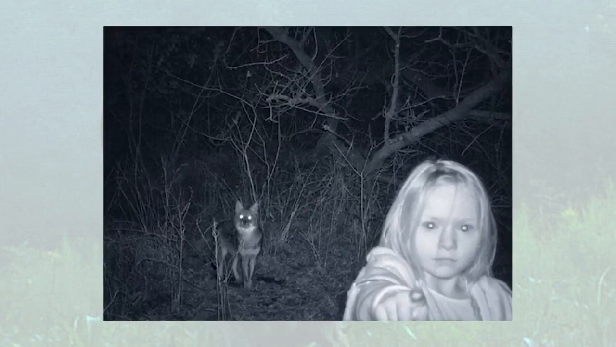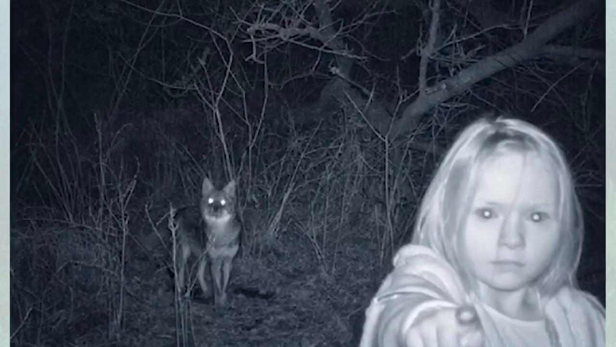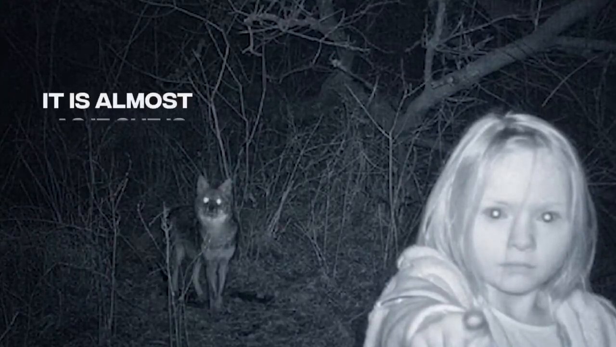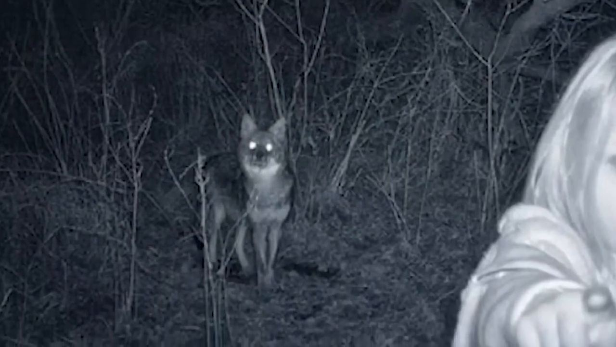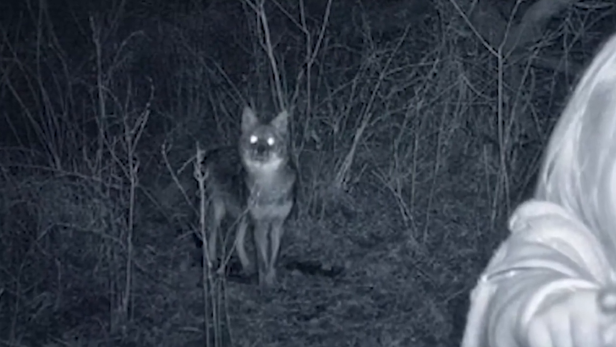It appears like only one child is engaging in such activity in this picture. It appears as though the small girl, whose face is as ghostly white as it is threatening, is directing her attention squarely onto the trail camera. It is almost as if she is attempting to make the spectator feel as uneasy as possible. The wolf, which may or may not be a ghost, can be seen lurking in the shadows behind the girl.